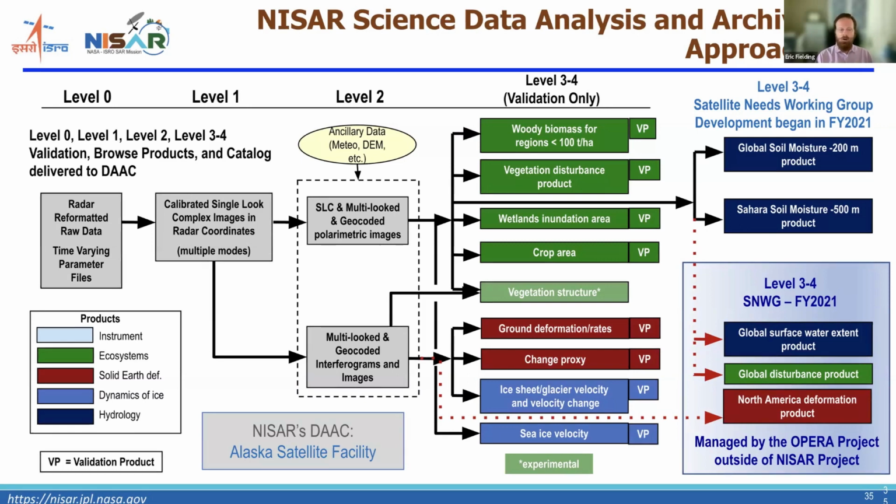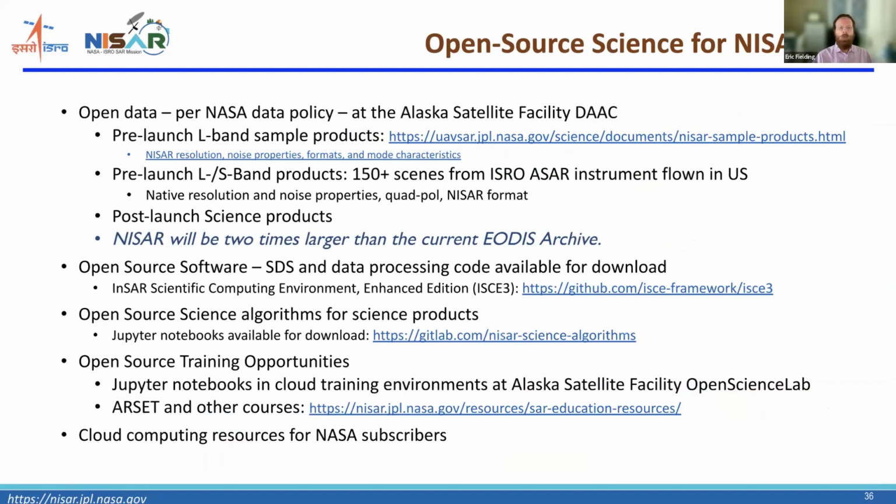from NISAR, and that produces the global surface water extent, the global disturbance product, especially disturbance for vegetation, and a deformation map product that's going to be over North America only. So all the NASA data is going to follow the full open data policy that NASA has had for many years.